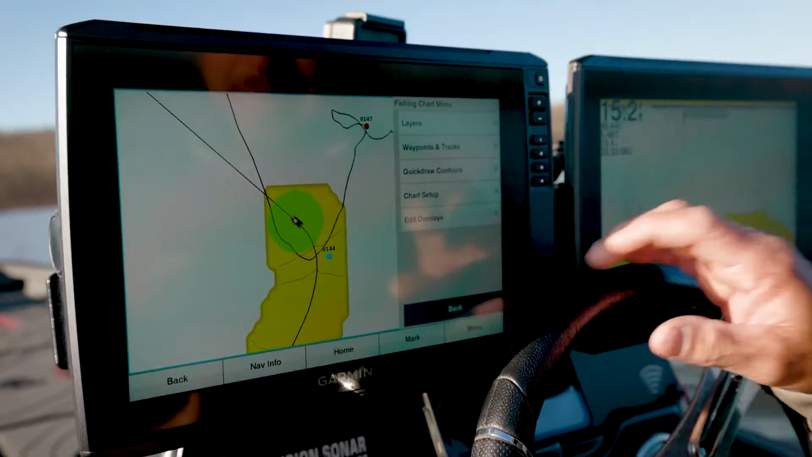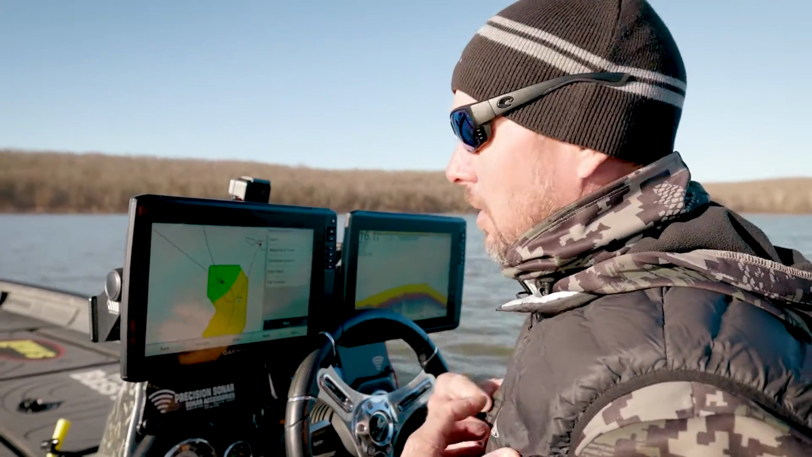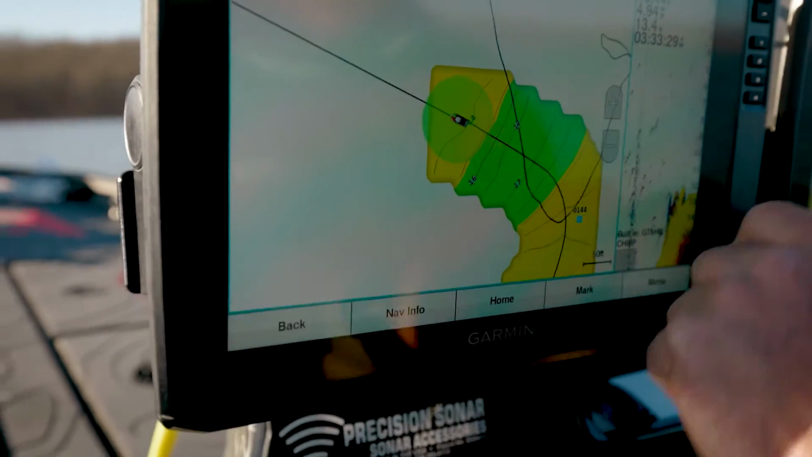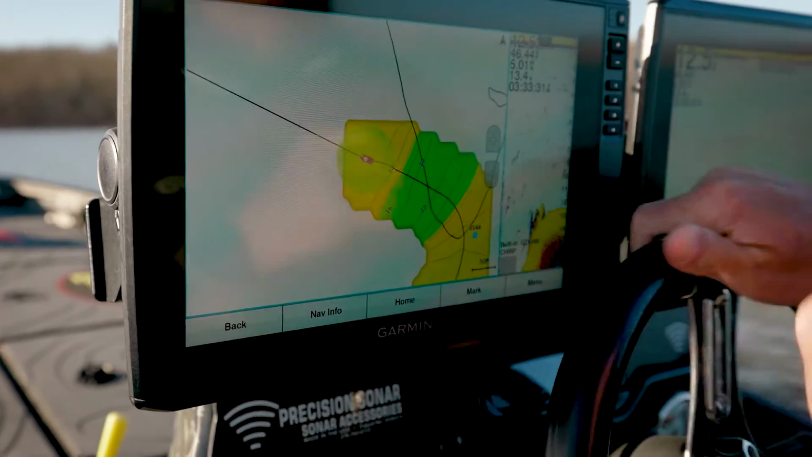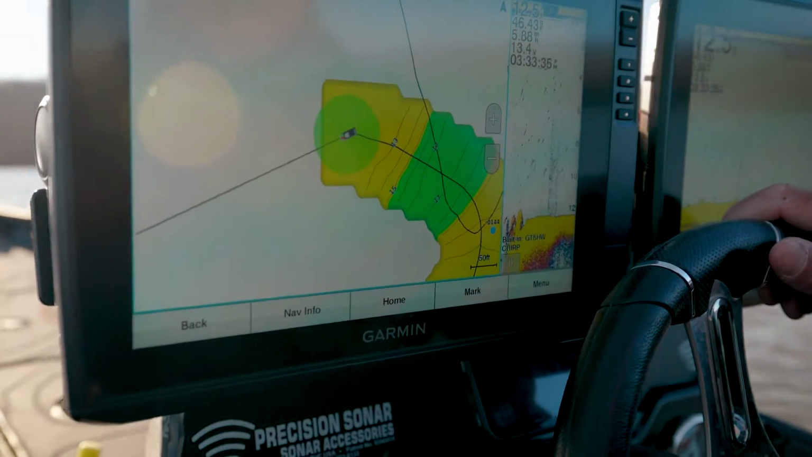The cool thing about this is once you get it built, don't be like me and lose the card. You can save it. If you've got a buddy fishing the same lake, you can send it to him. You guys can collaborate files. It's really, really easy to do, and the good thing is once you do it, you have it forever.